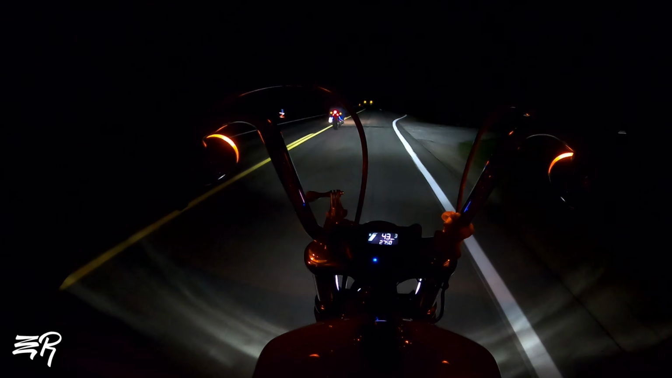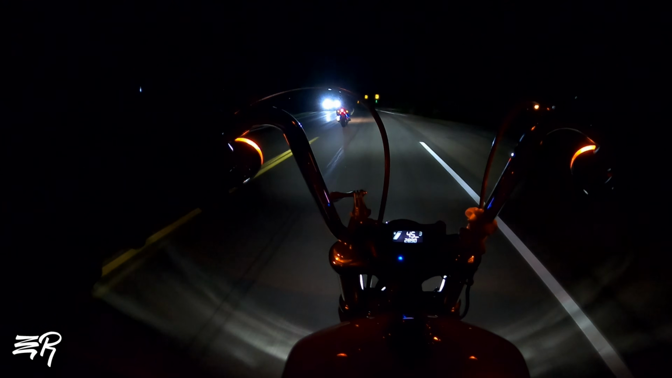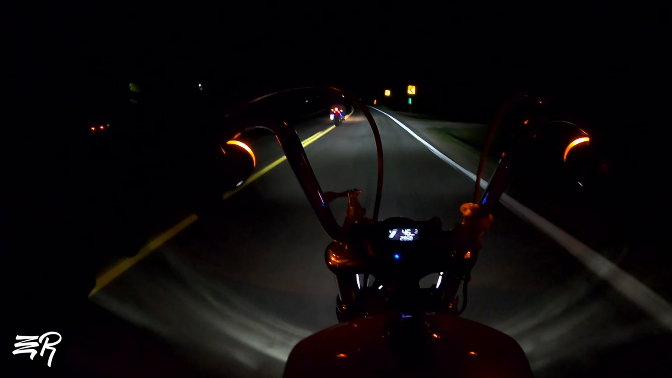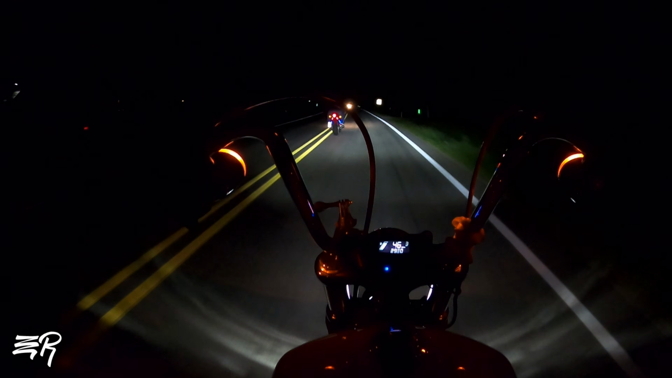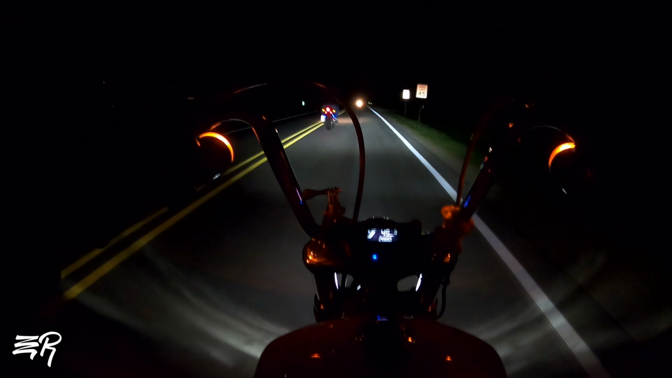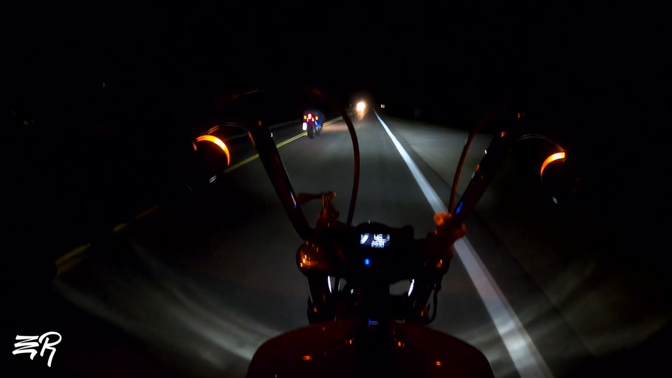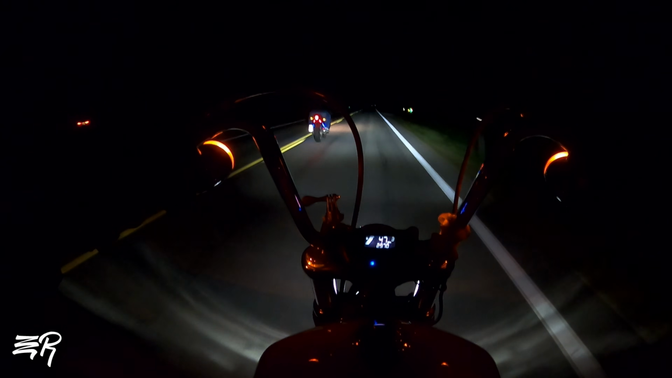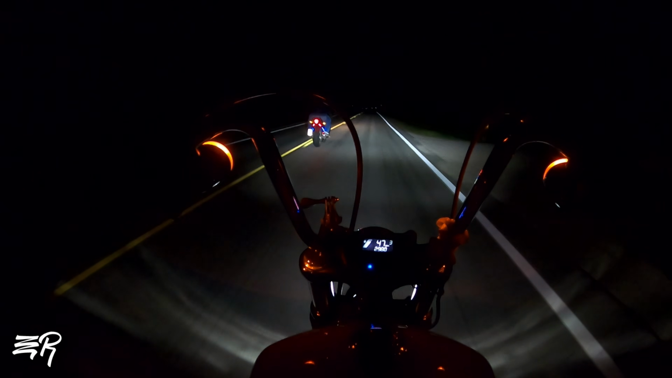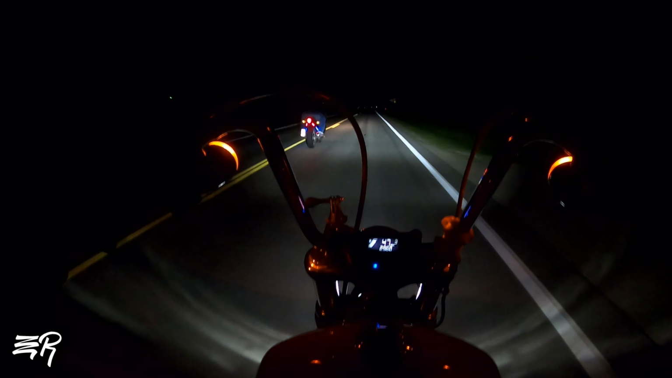And I know a lot of people are saying night riding is more dangerous. It's proven to be more fatal than daytime riding, and yeah, that's absolutely true. It's less visibility. Everything is dark around you. There's animals running at you, deer, tired and distracted drivers. But you gotta remember, the risks are exactly the same with daytime riding. What's the difference between the two? Night riding is just darker. That's really about it.